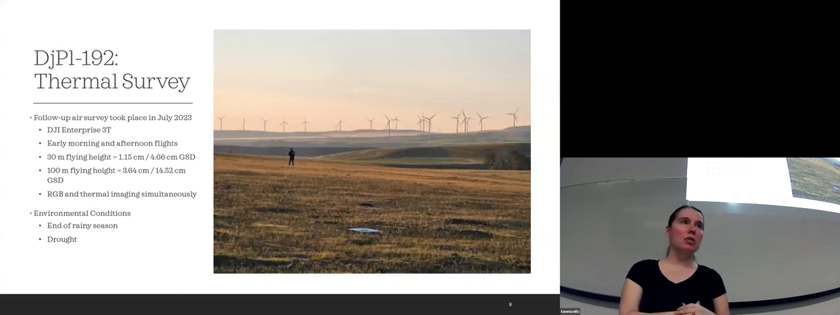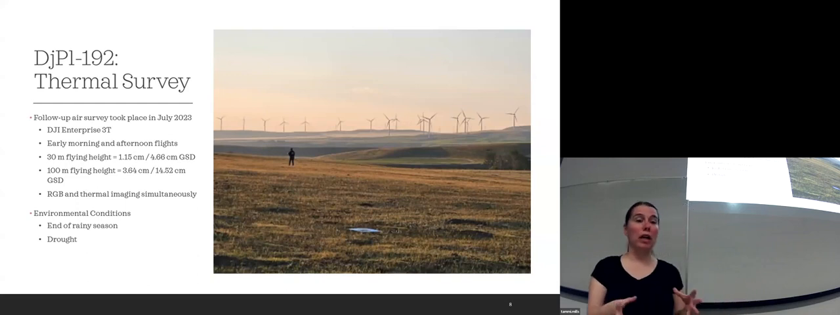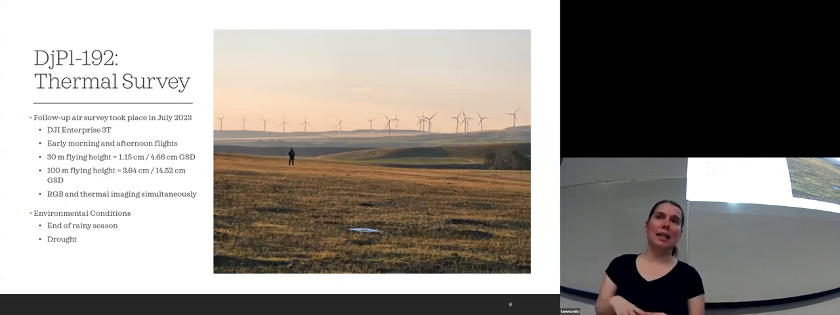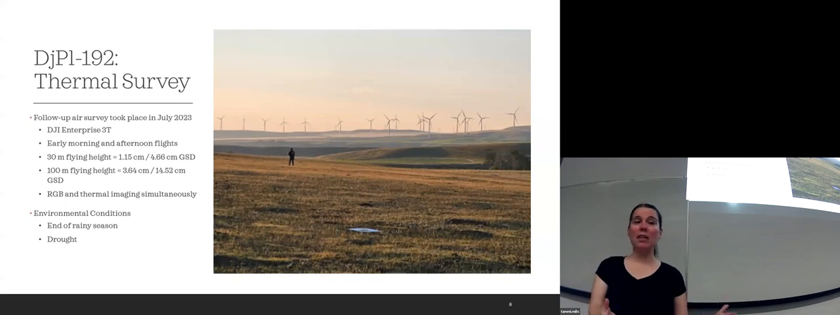We did some flights in June as well, but the best results came from the July flights. So we did early morning again. This was our second site that we did with the Head-Smashed-In circle. Early morning and afternoon flights. We did a 30-meter flying height, which gave us a ground sampling distance that was really great for high spatial resolution, 1.15 centimeters for the ortho, 4.66 centimeters for the thermal. And then even at the 100-meter flying height, there's still really good spatial resolution for both.